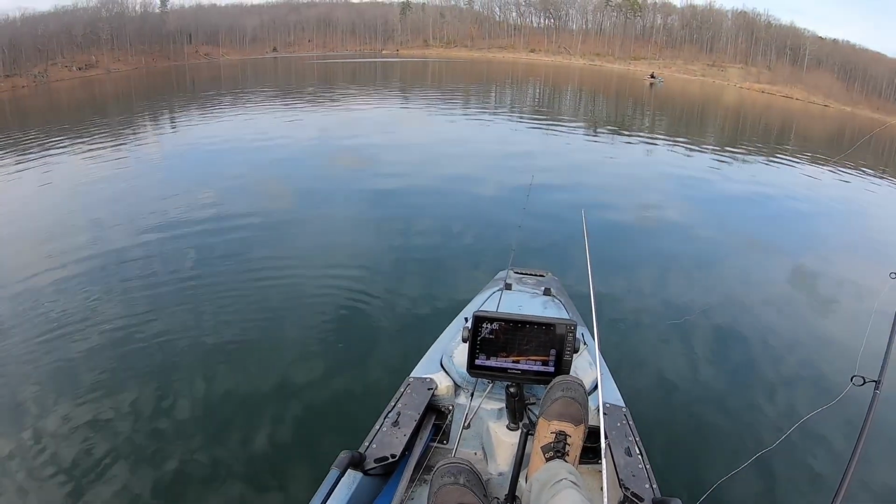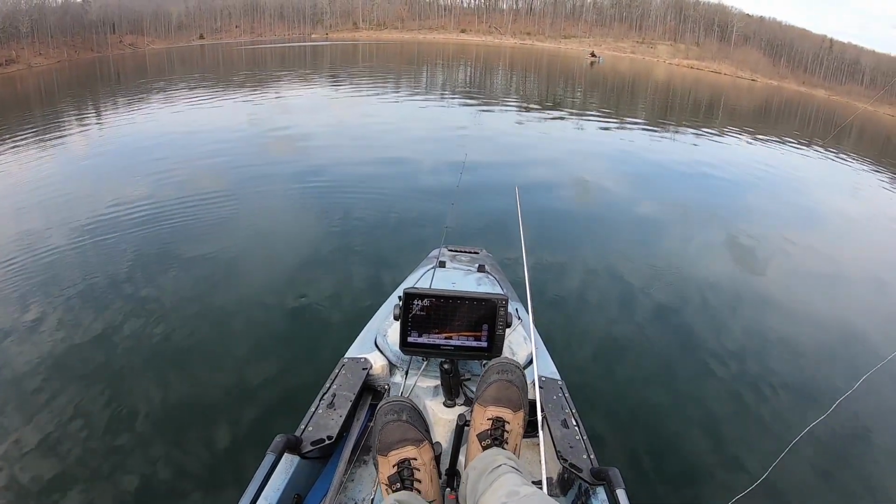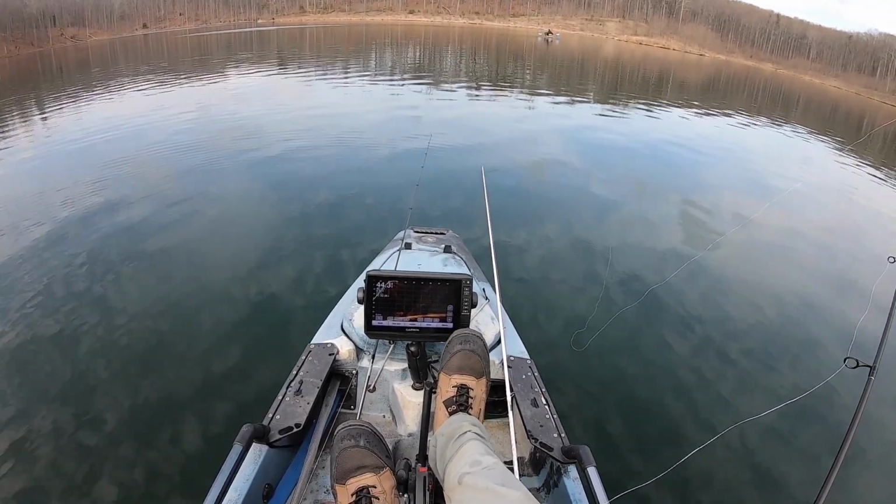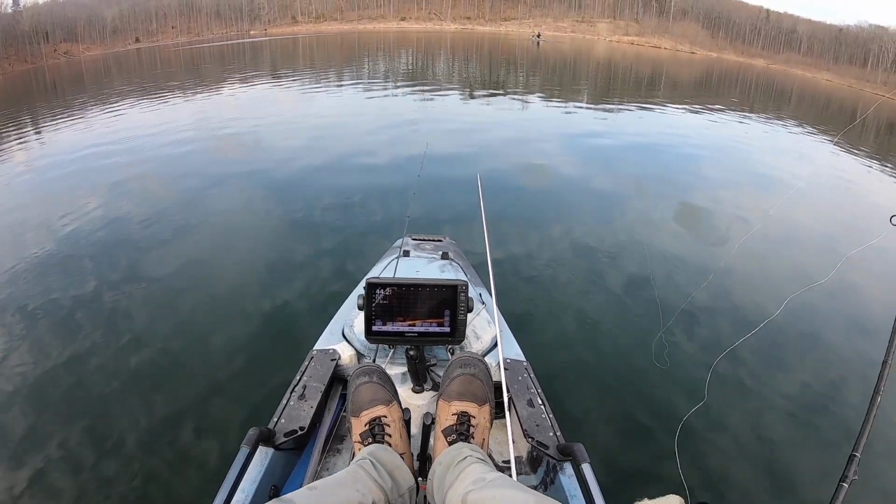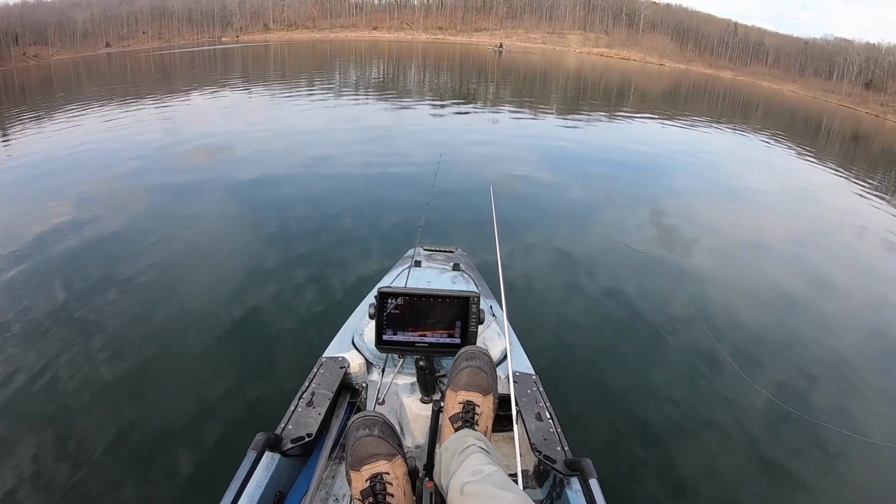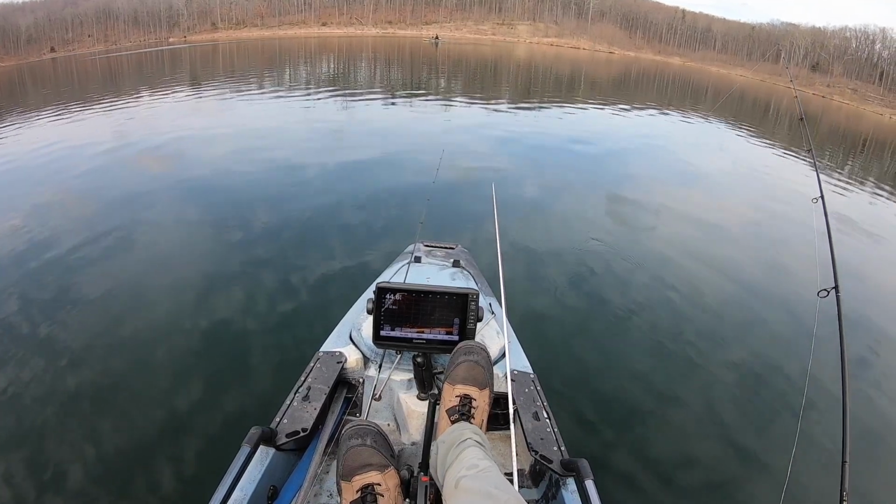So these fish were being surprisingly finicky considering how many there were, and crappies usually cooperate, especially when they're in large schools. I ended up changing to a little tungsten ice fishing jig, and I tipped it with the tail end of a little shad style straight tail crappie jig, one that probably everybody's familiar with, but it was a really tiny bait, and I actually started getting some bites with it.